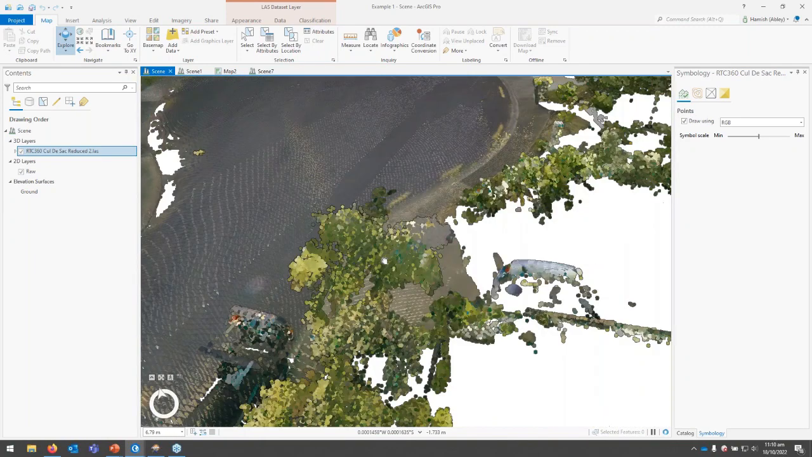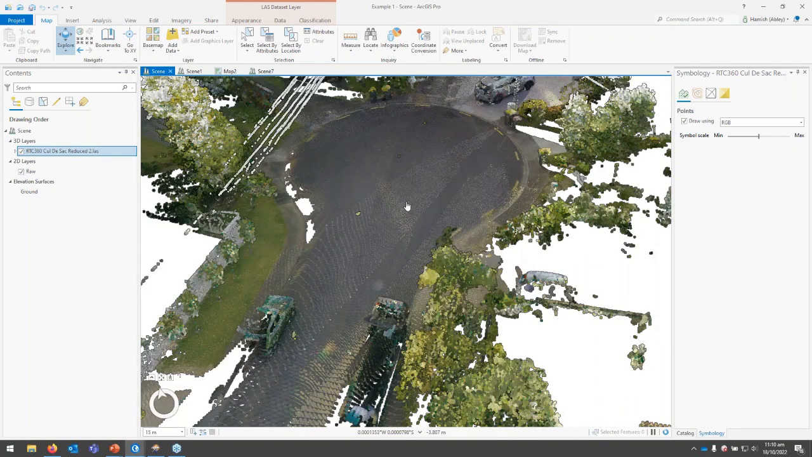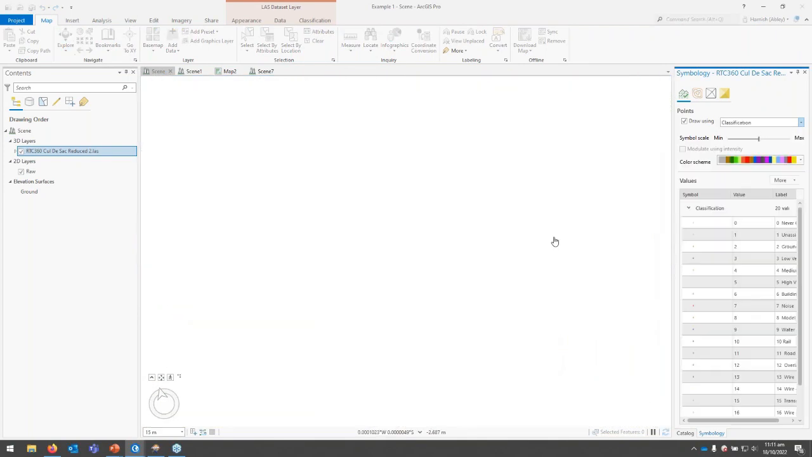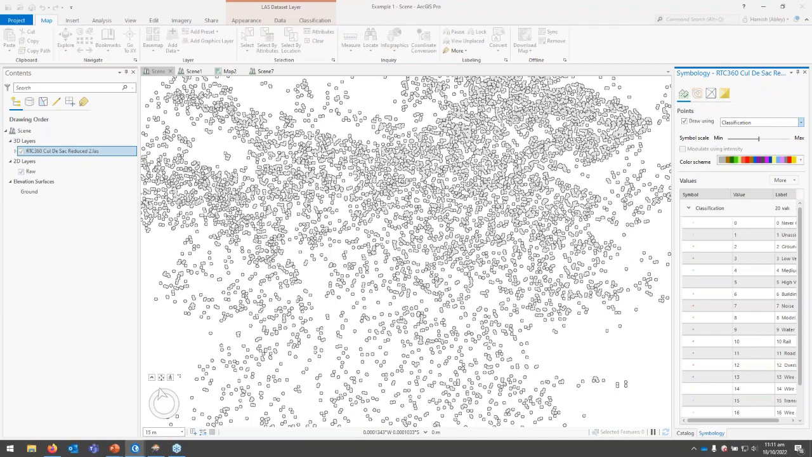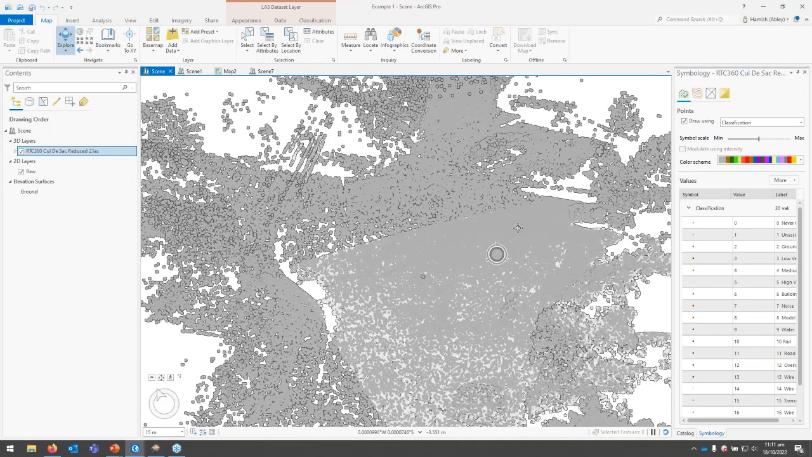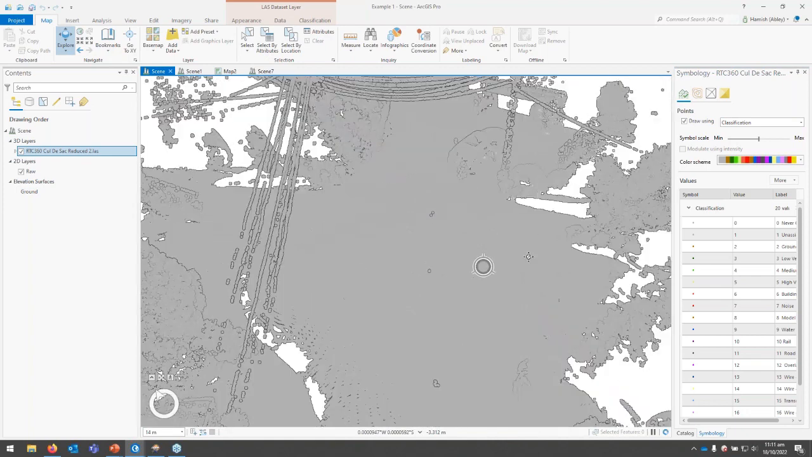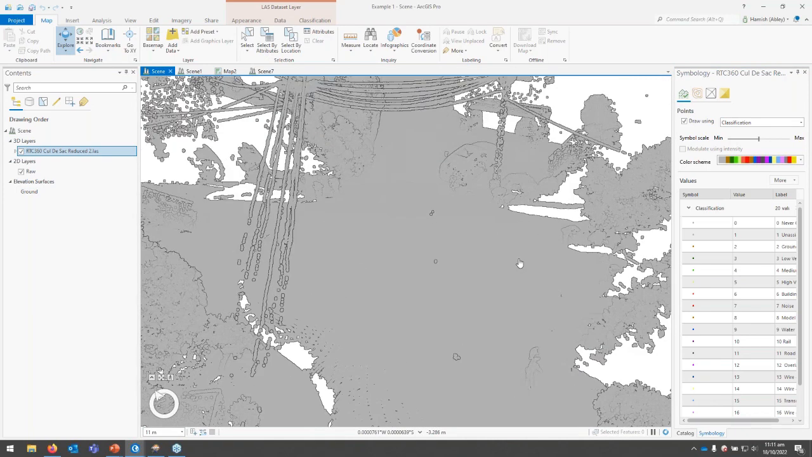If you zoom in, you can begin to see it's got good definition on the curve and channel there. However, if we just wanted to extract the ground information and we then classify it by ground, we can see that, oh wow, everything is not classified. So we're going to have a tough time pulling out the surface.